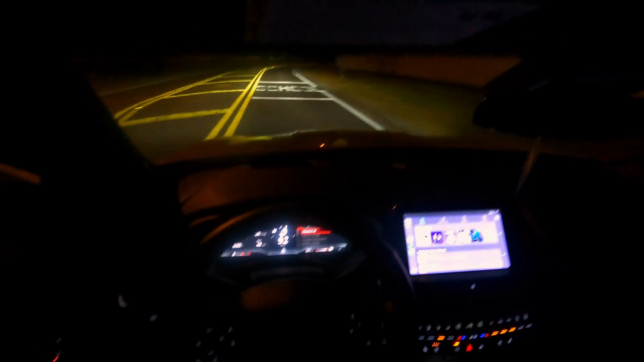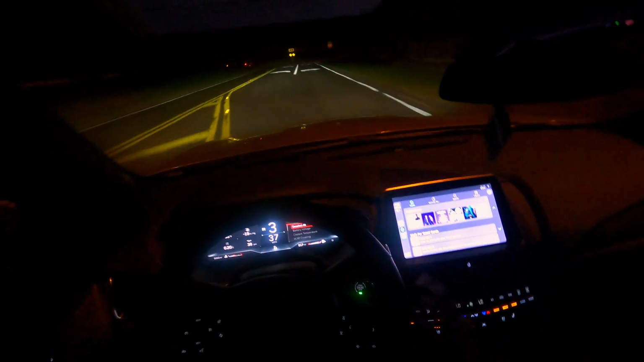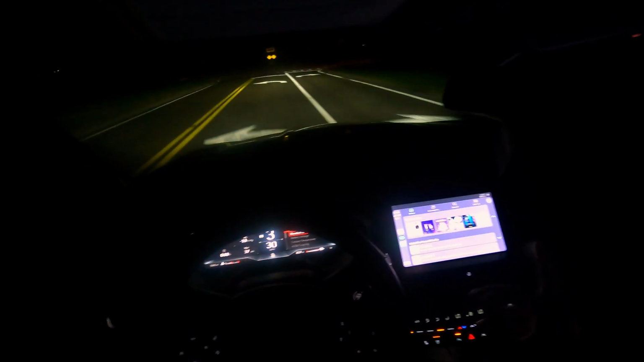I don't know if you guys heard it, but it did it there. I like going through here because there's so many nice curves, and the walls make the car a little bit louder. I wish this car was a little bit louder as well.